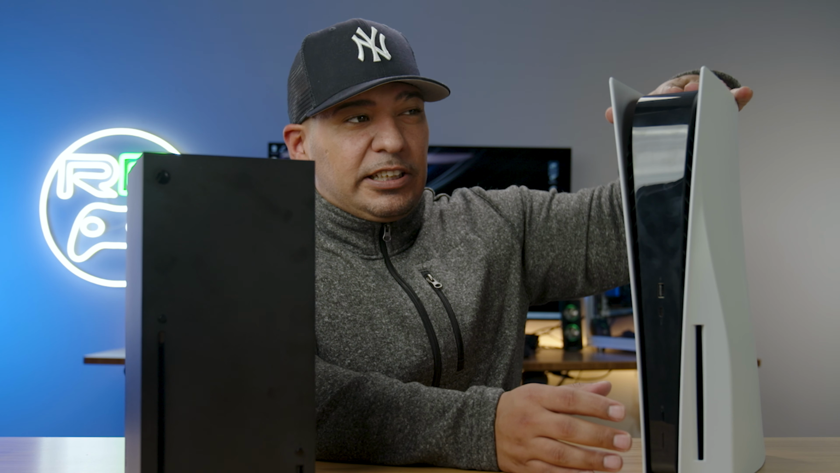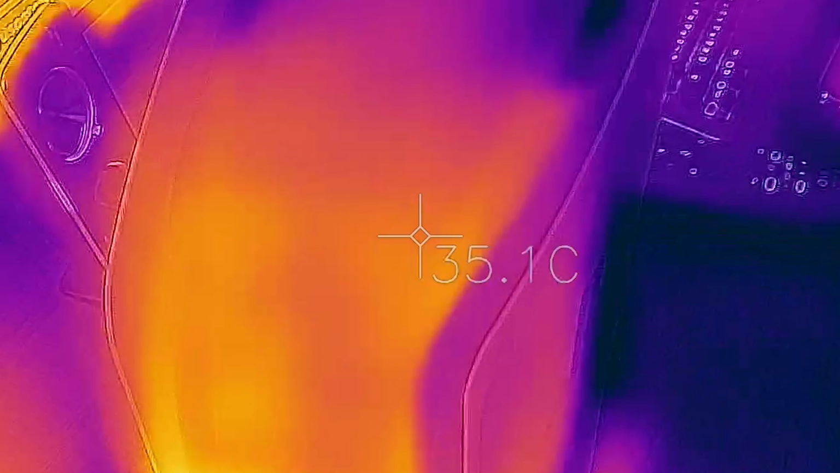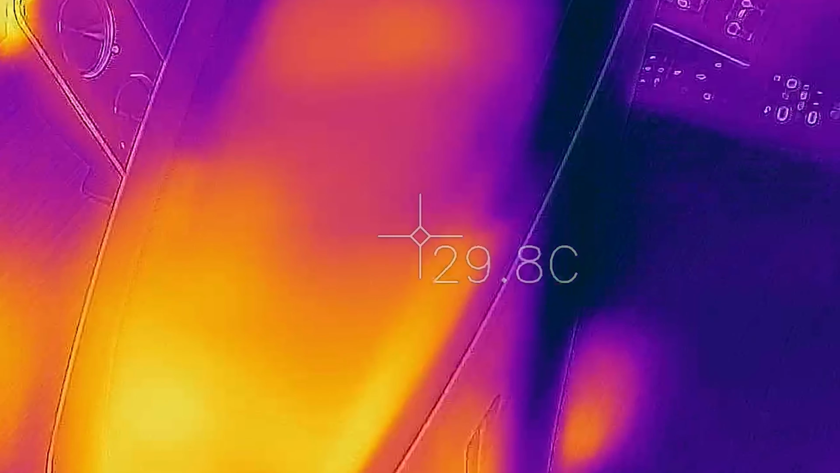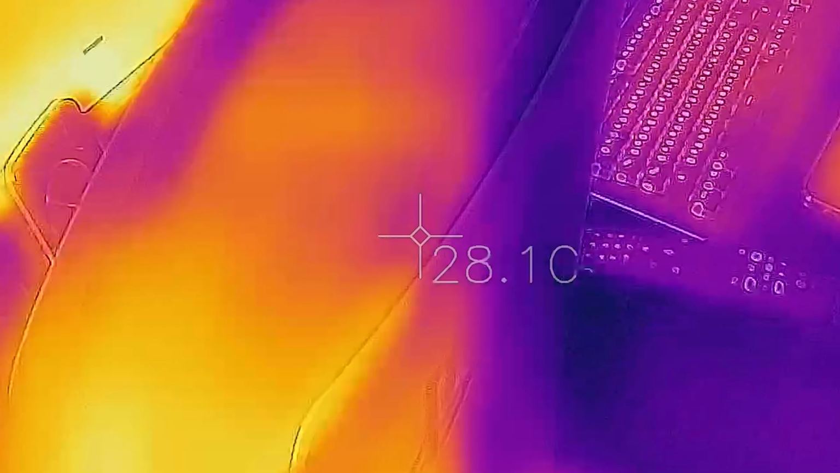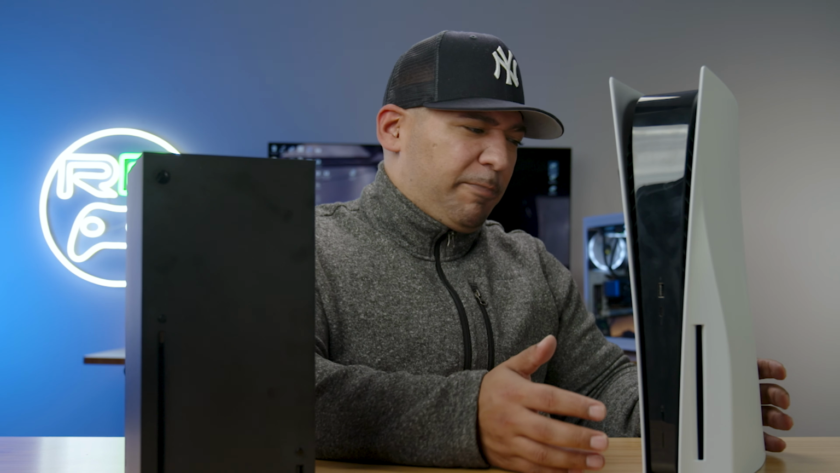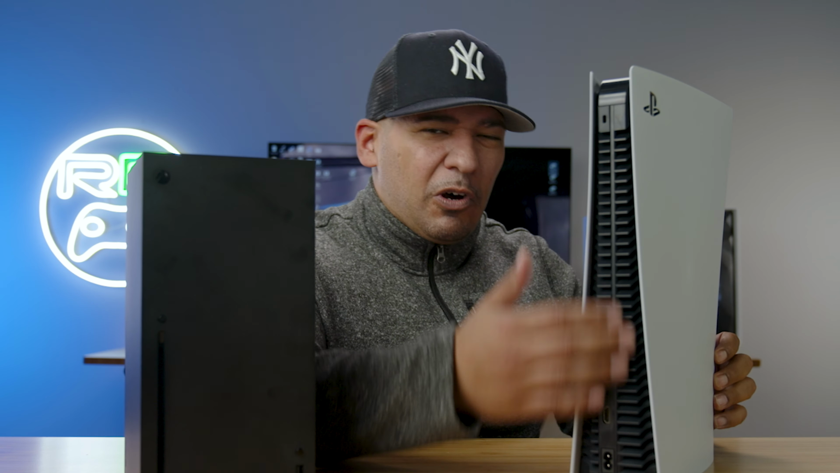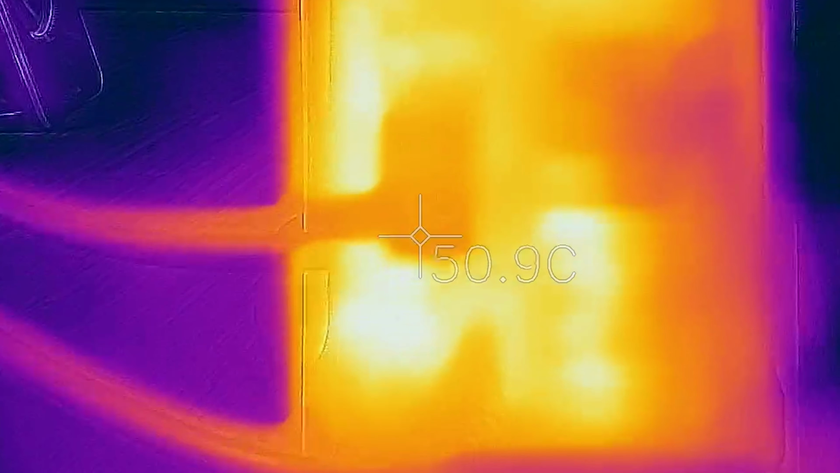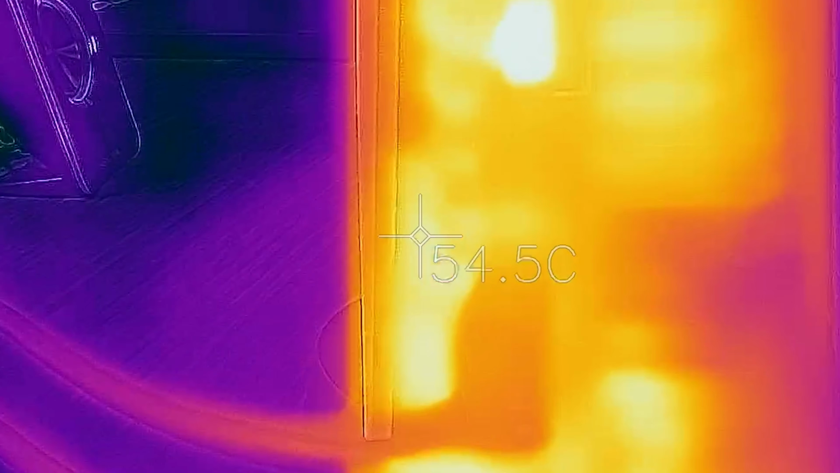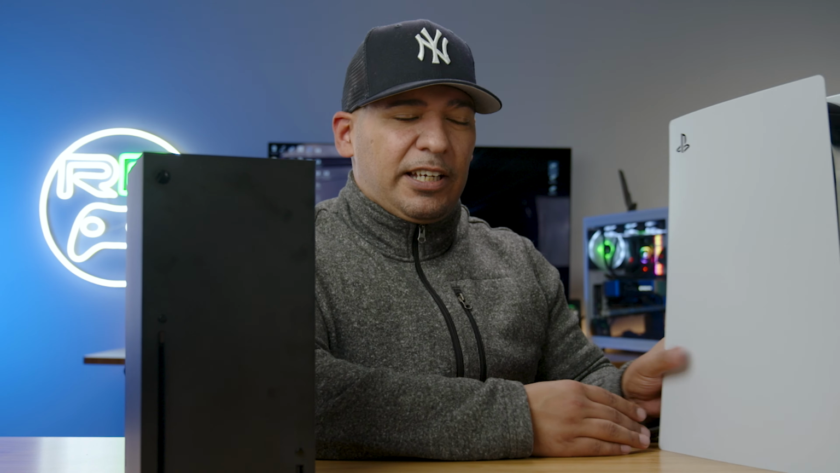However, we found on the top and front side that the temperatures were not really hot at all. In fact, I believe we recorded in the 20s and the 30s degrees Celsius up top, and no more than maybe about 40 on the front panel. But this is where all the action is happening, so keep that in mind. If you want your PS5 to last a long time, please do not block these vents back here.